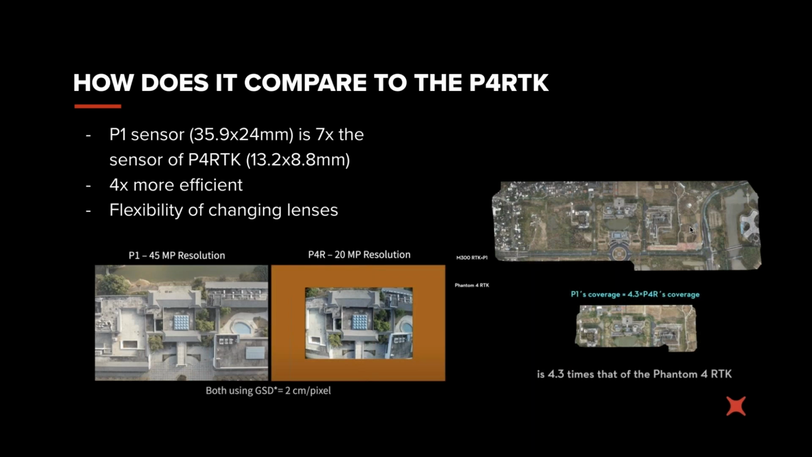So the P1 and M300 isn't the only DJI system that has RTK capability. Some of you may have experience with the Phantom 4 RTK and maybe wondering, what's the difference? Why would I be looking at or be interested in the P1? Really, it comes down to software option differences, color accuracy, speed, and versatility.